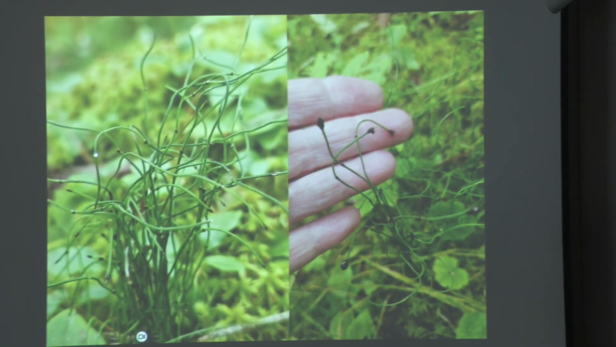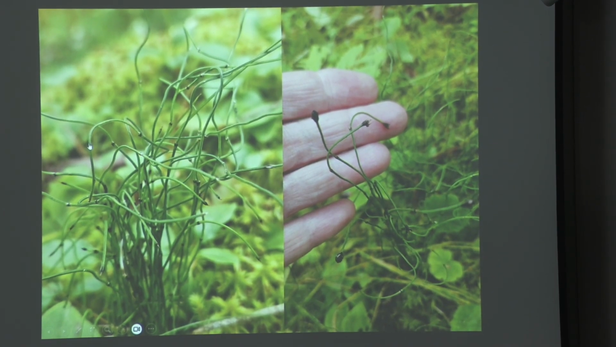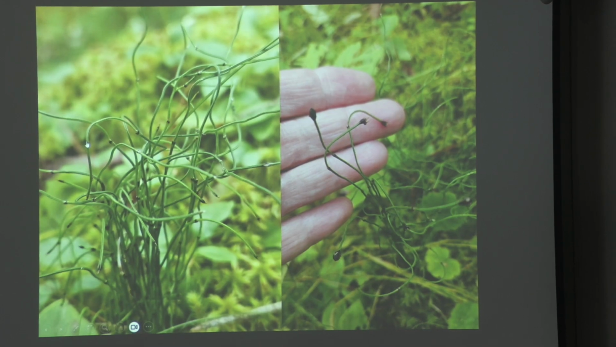Anybody seen that one? Everybody knows horsetail, I think, right? That ancient plant. It's very high in silica. Well, that's a horsetail. Is it a horsetail? Yeah. Did I say something else? No, you said... oh, yeah. Yeah, this is a dwarf horsetail.